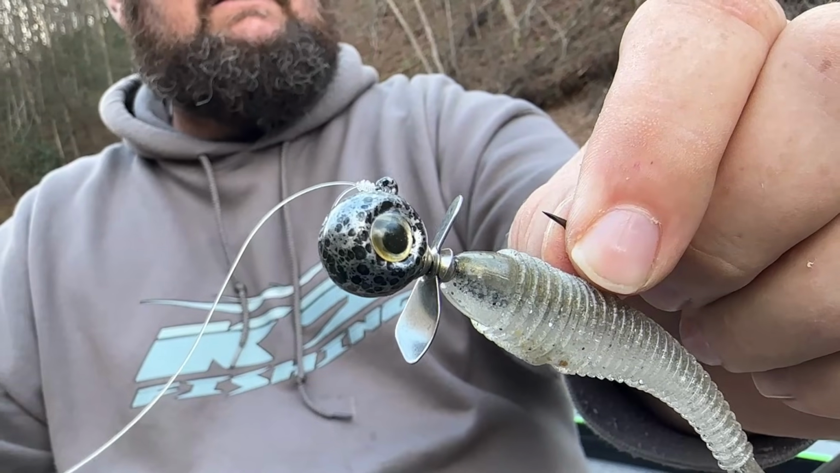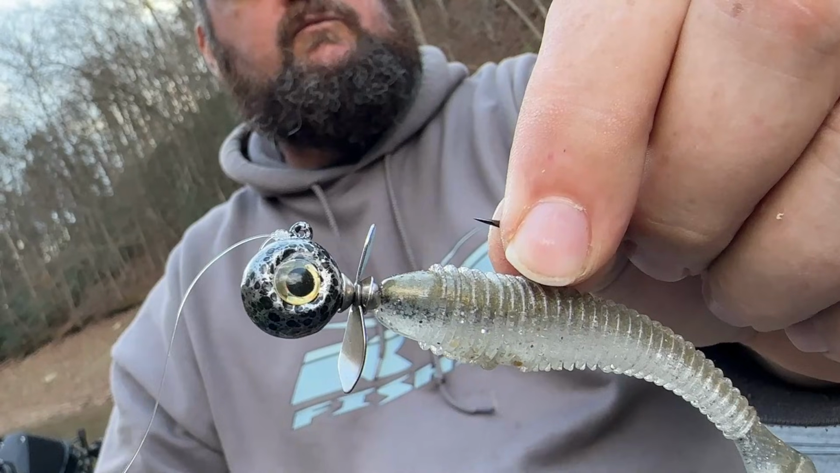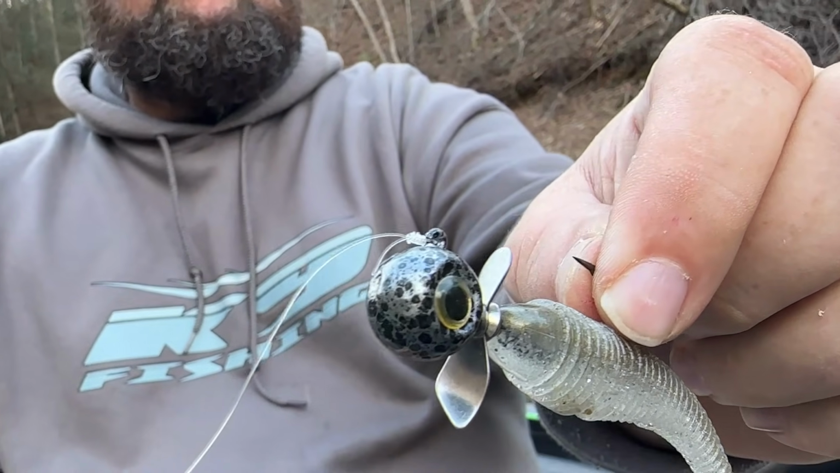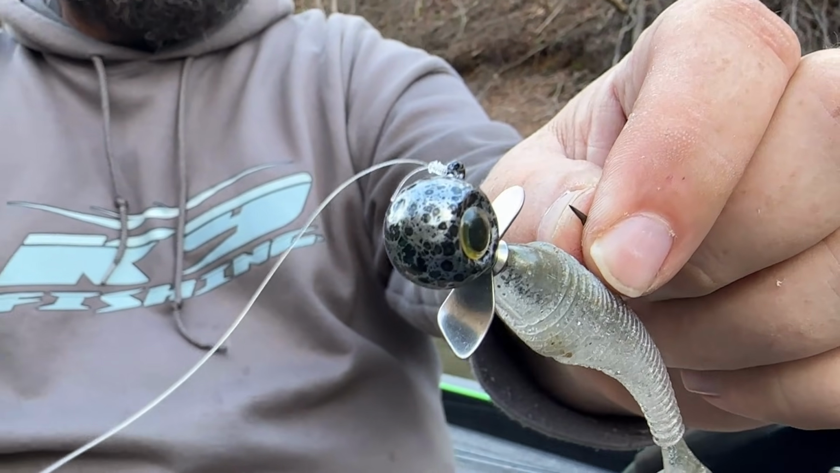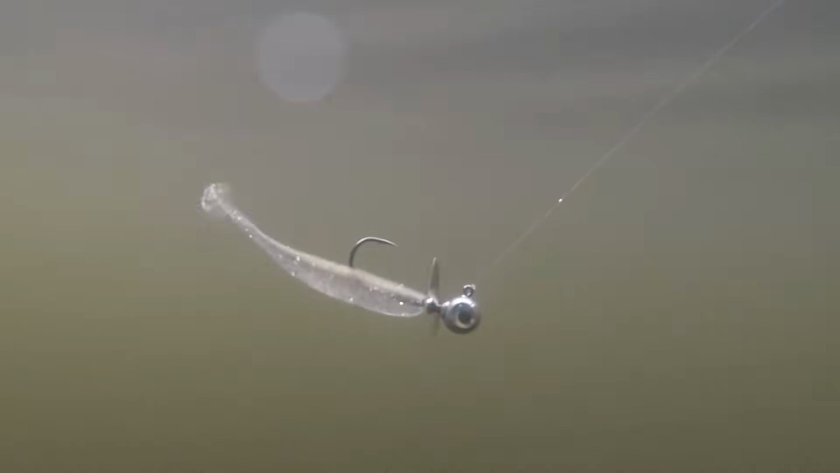So what I like about this head is this propeller is a little offset. So it's got what I call a clover leaf on one side, and kind of this weird, kind of like a spy bait propeller on the other. That really gives it a good shimmy and a little bit of vibration.